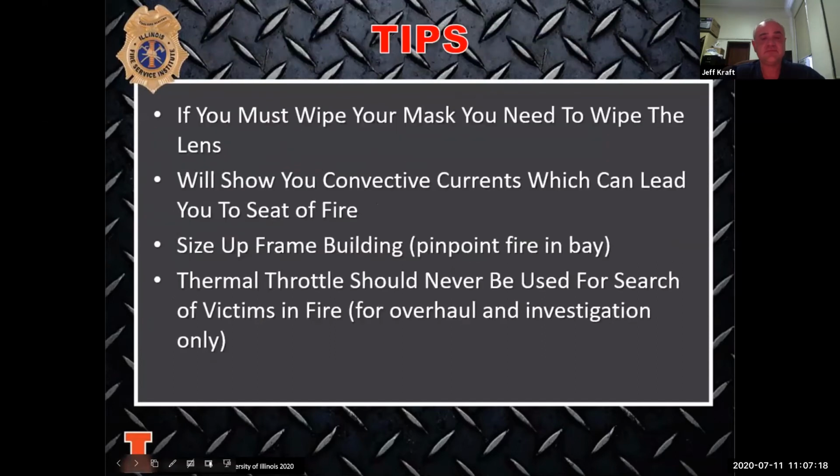Okay, tips for your camera. How many times have you gone into a structure fire and realized you could not see a thing, and you wiped your mask and you went, oh, wow, I can see again? Every time you have to do that to your mask, you have to do that to the front of the camera and the back of the camera. Those lenses are going to get fogged up just as fast as your mask on your face. If your mask didn't fog up and you're having trouble seeing through your camera, give that a shot and see if that is where the problem is.